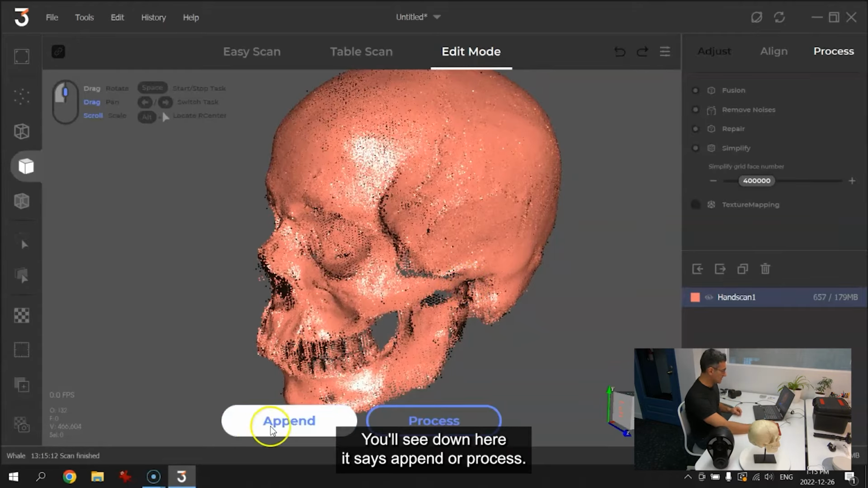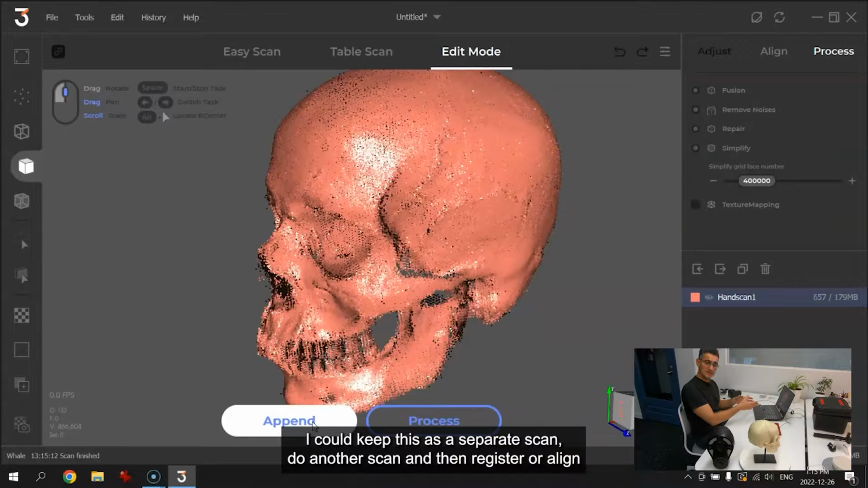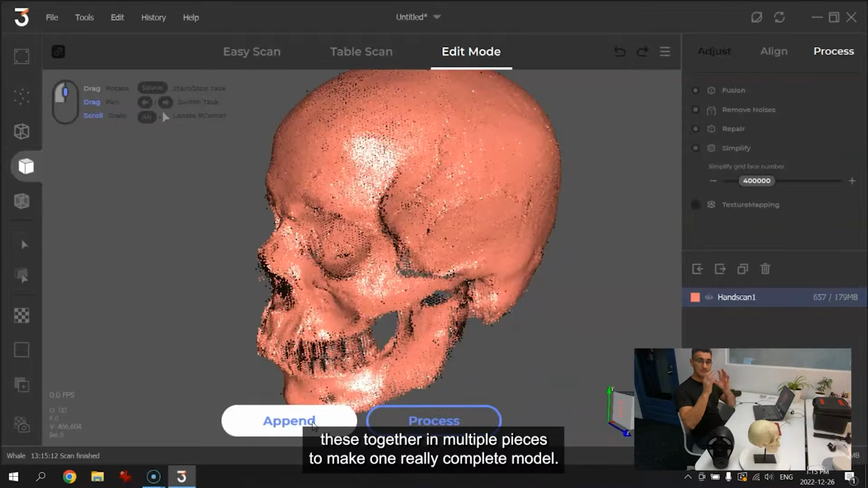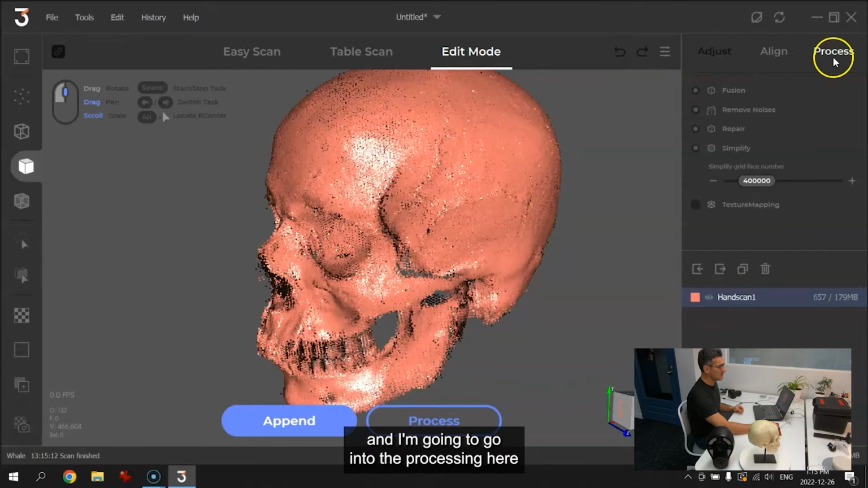Now you'll see down here it says append or process. Now, if I wanted to add some more data to this, I could hit append and continue. I could keep this as a separate scan, do another scan, and then register or align these together in multiple pieces to make one really complete model. But for this video, we're just going to leave it like this. And I'm going to go into the processing here. And you'll see there's a number of options.